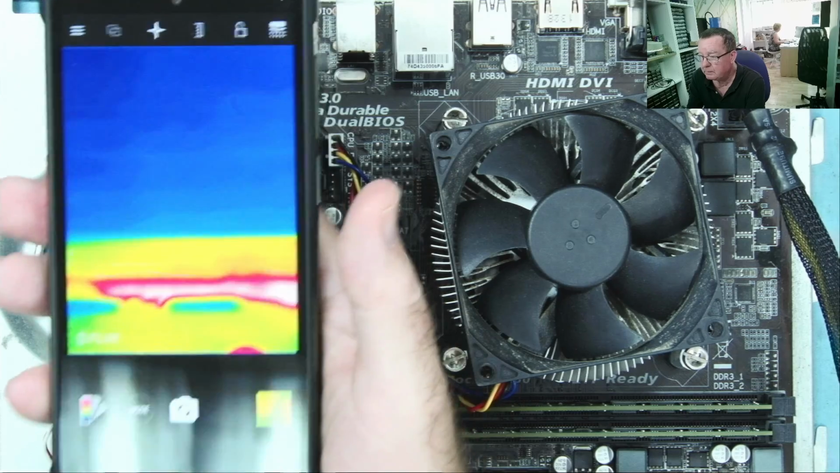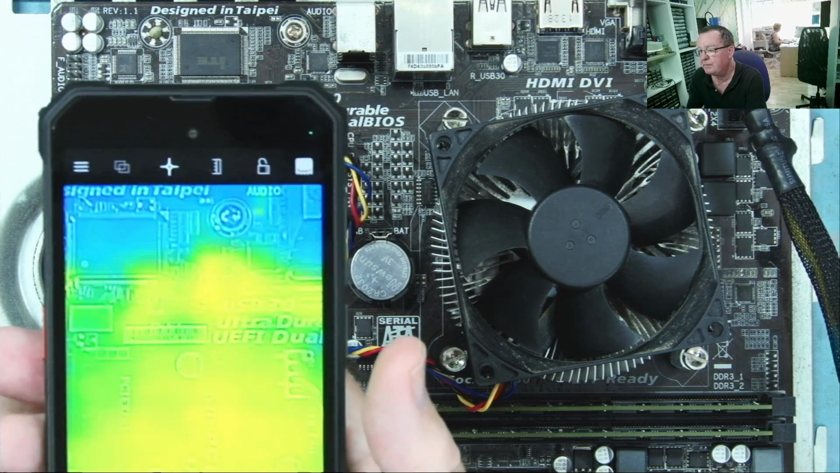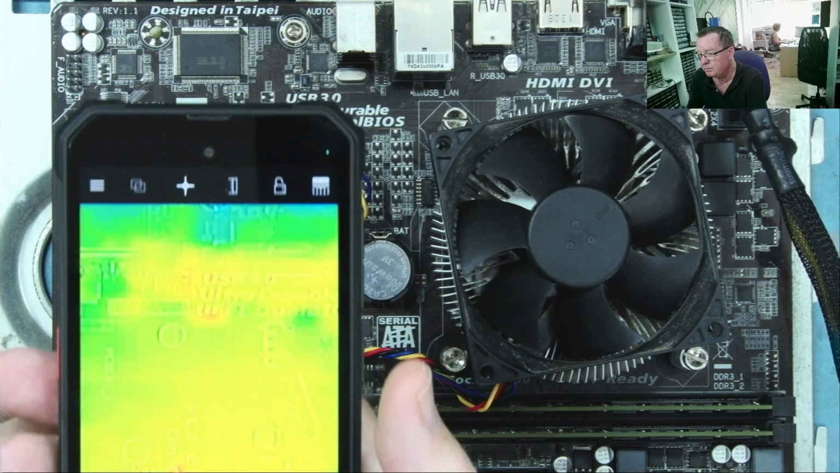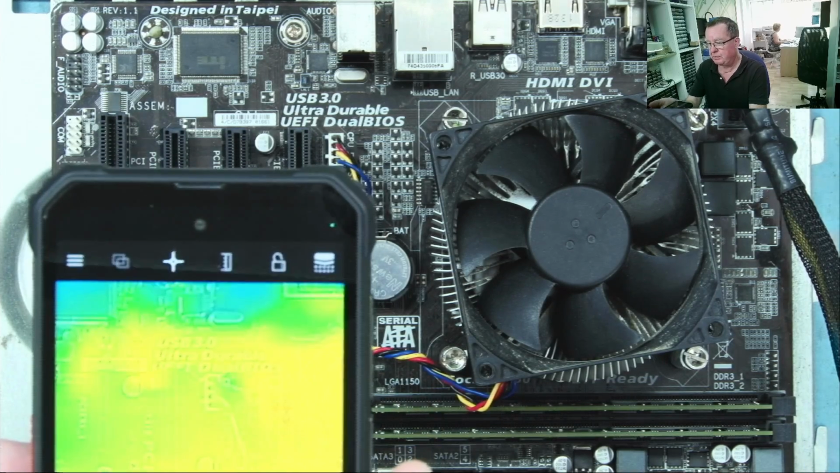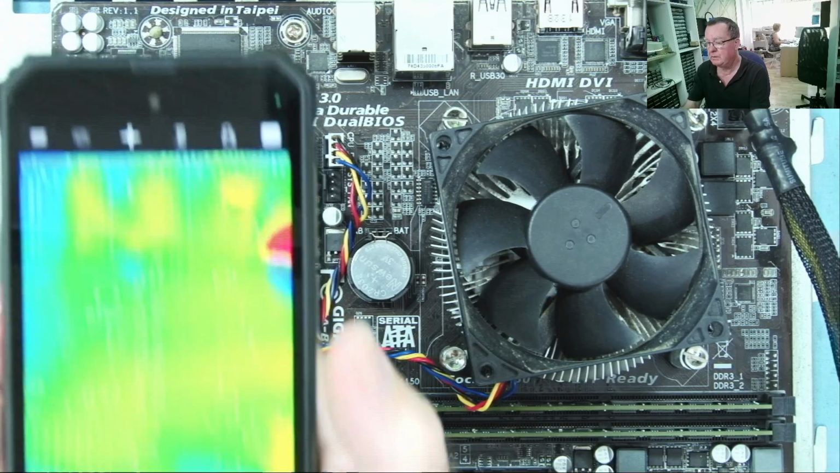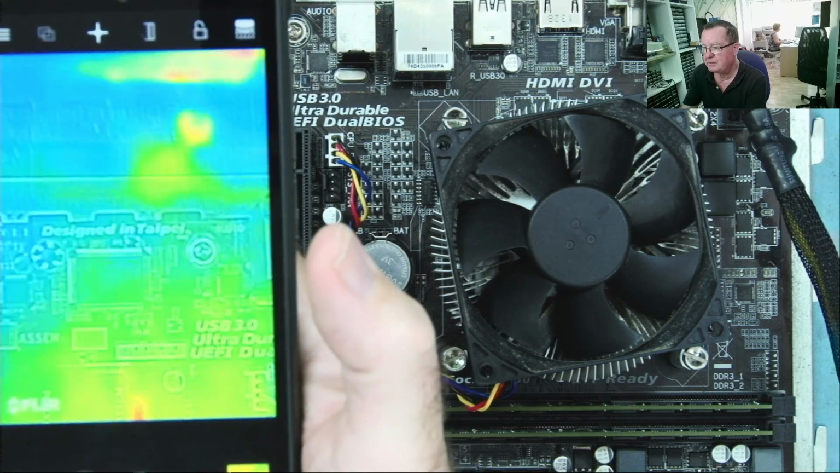And you can see we have a thermal image of the motherboard, but we also can see the writing on the motherboard, for example. This is something you could not do with the other types of thermal cameras I've used. This is something a little bit unique to this one.